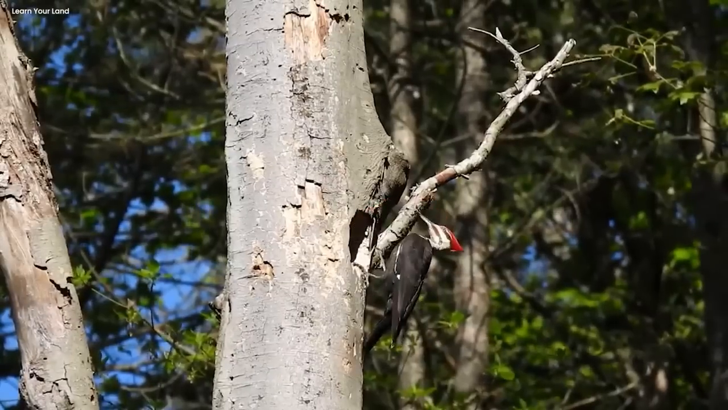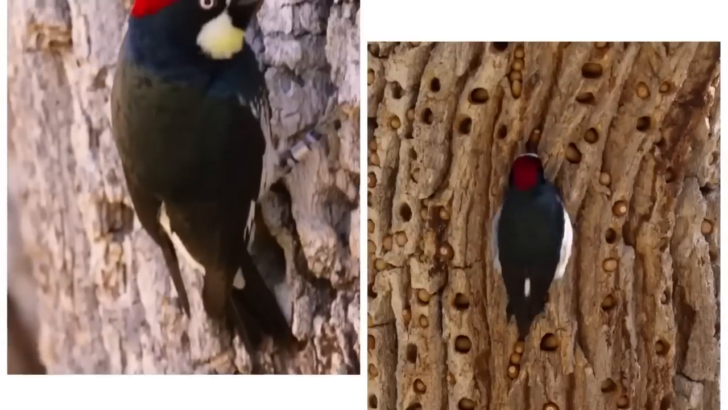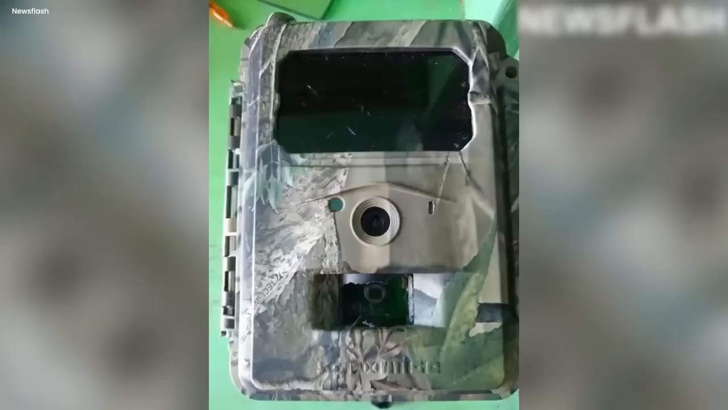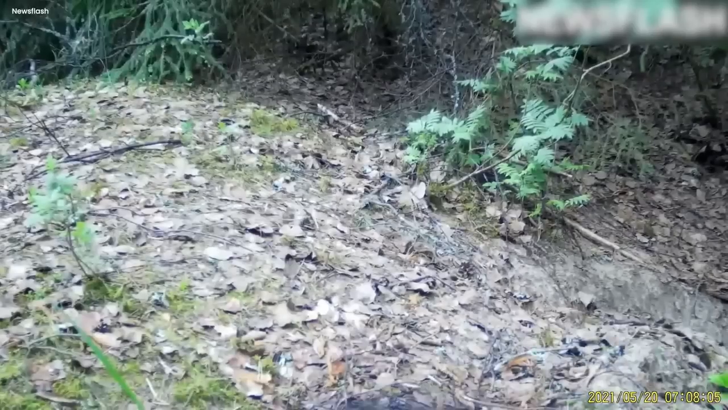Woodpeckers are like nature's carpenters. They make little homes by pecking holes in tree trunks. Days turned into nights, and nights turned into days. The man was patient. He did not want to disturb the woodpeckers, so he stayed far away. One sunny morning, the man checked his trail cam. Guess what? He saw the woodpeckers.